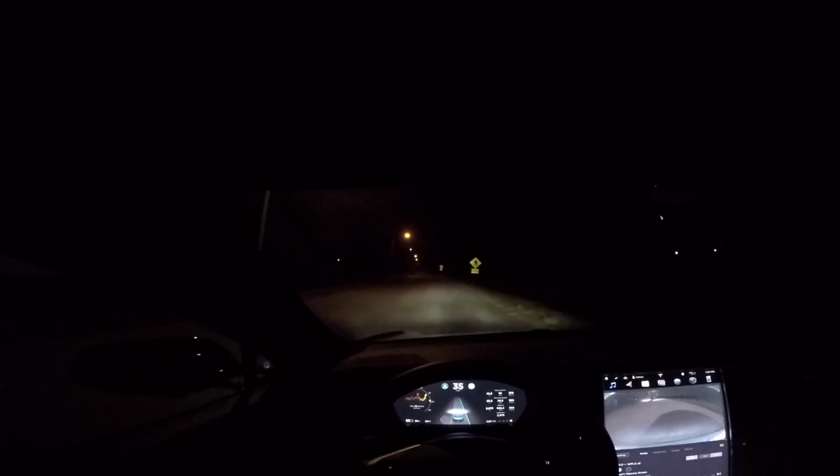35 miles an hour. Before that sign, he wants to go to the right. I corrected before. Is he gonna do it again? No, he didn't. Okay, over here it's when he went again to the right and he did it again.